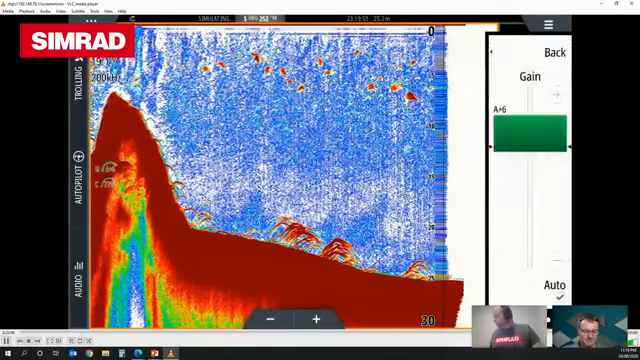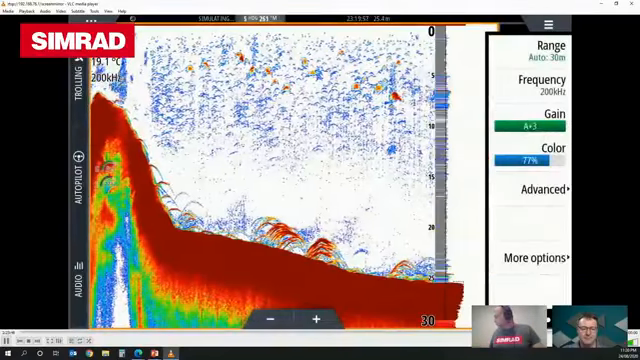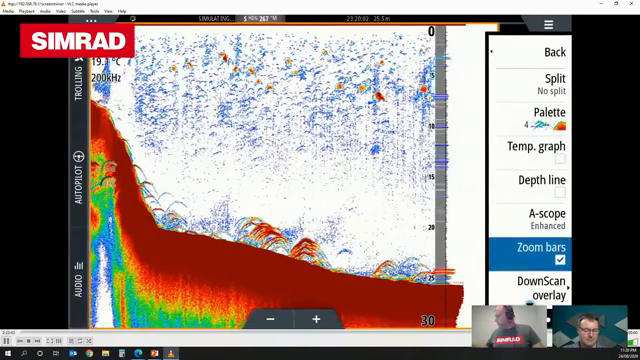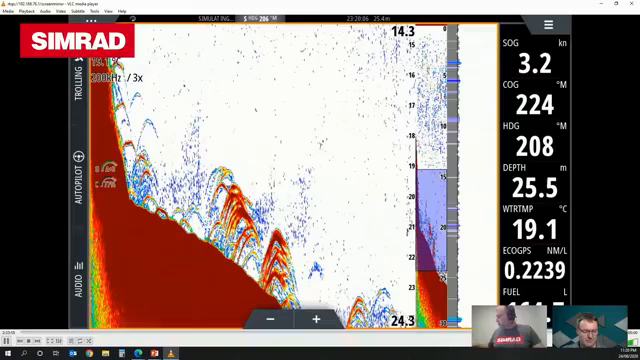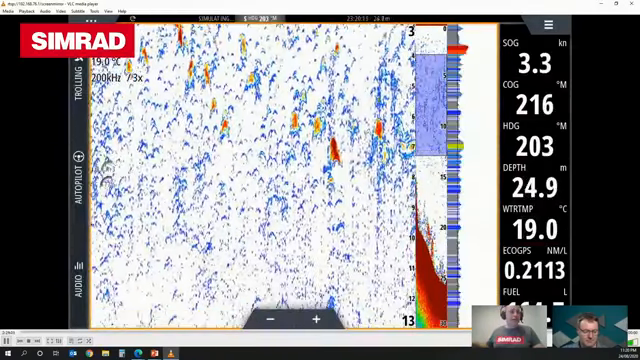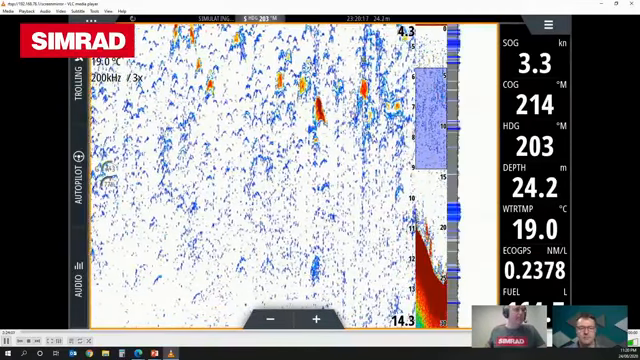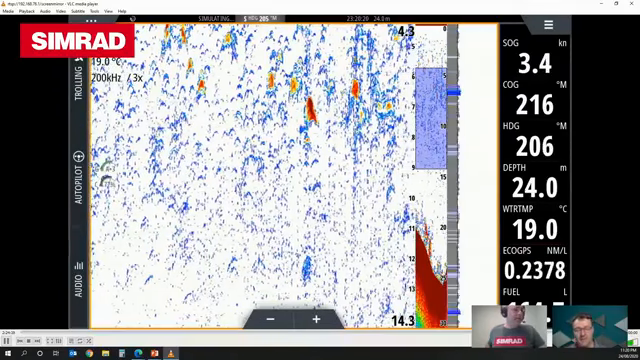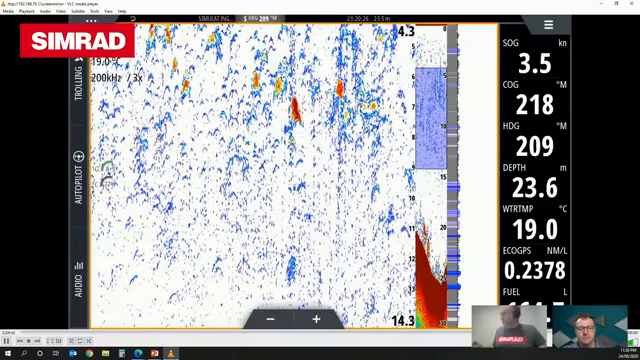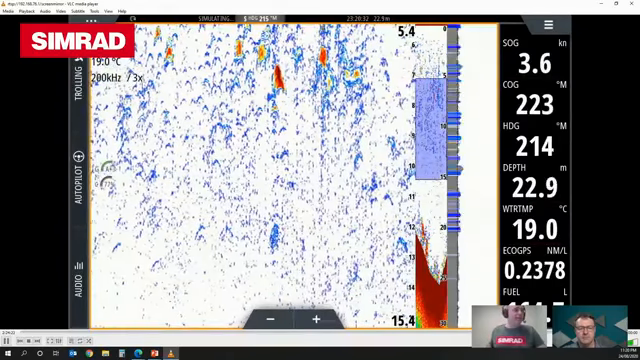Just bring that gain down a touch. So what I'm going to do here is zooming in. So you can see what I'm doing is I'm actually focused on a particular piece of the water column, and you can see that blue section is the area that I'm looking at. So I've magnified the area in that box by 3 times. So I can still track the bottom at 25 meters in this case, but what I'm really paying attention to is the water between effectively 5 and 15 meters here. And I'm blowing up any targets that come through there to make them really obvious.